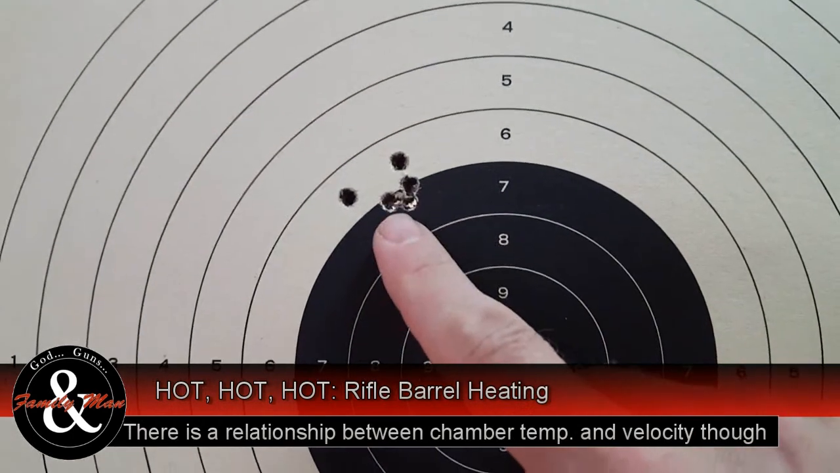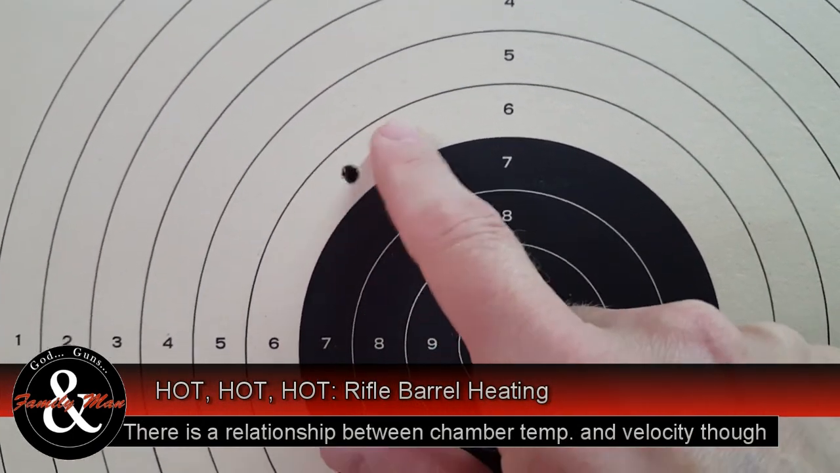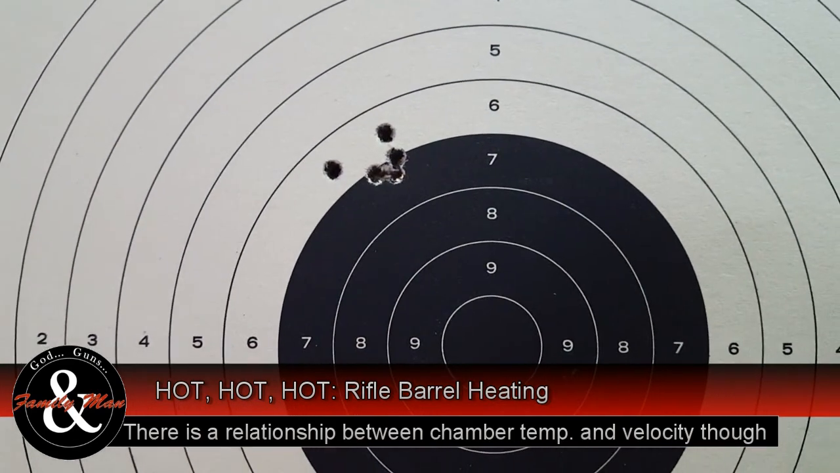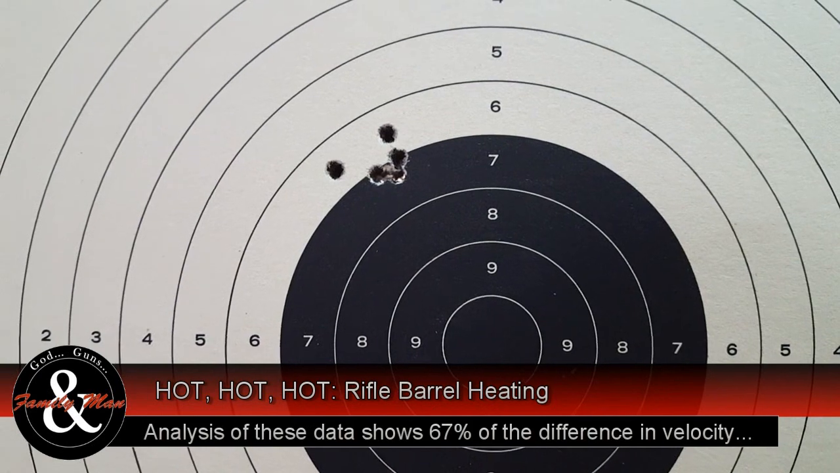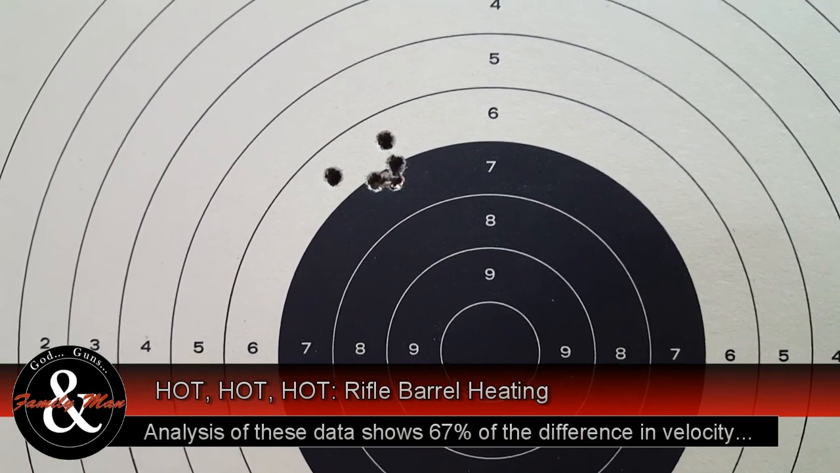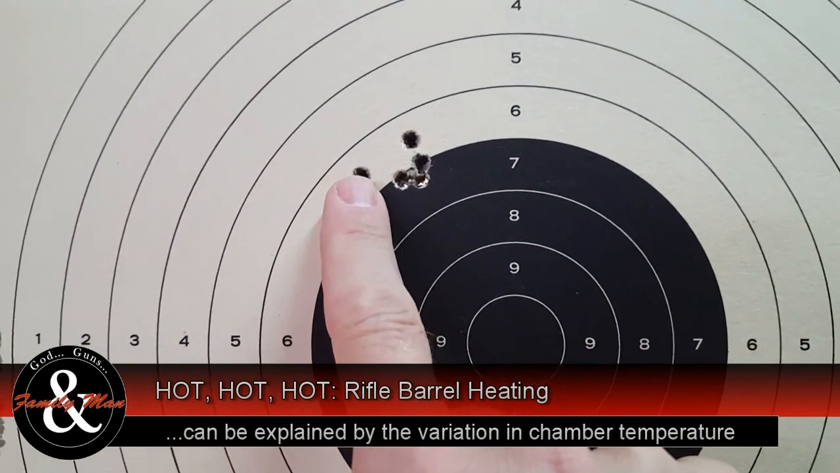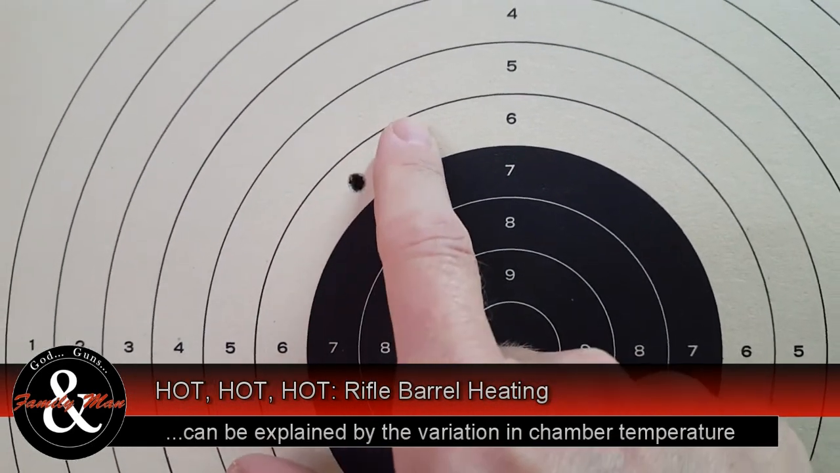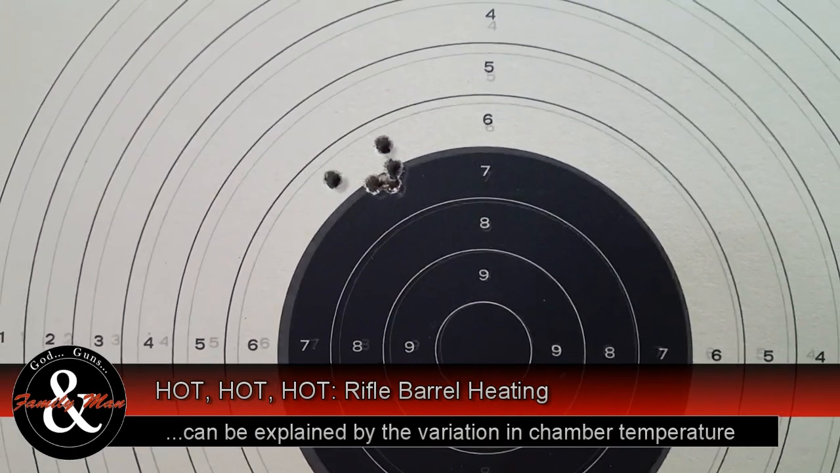If the first 3 shots impacted right here, and then shots 4 and 5 were spread out, then we might be able to say, okay, as the barrel is heating, it's starting to spread out those rounds. But that's not what happened. This round right over here was round 2, and that was round 5. So there's really no relationship there.